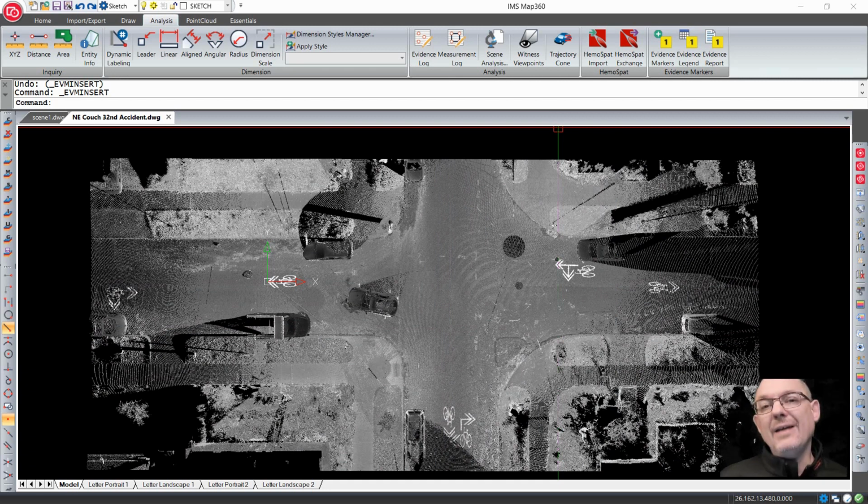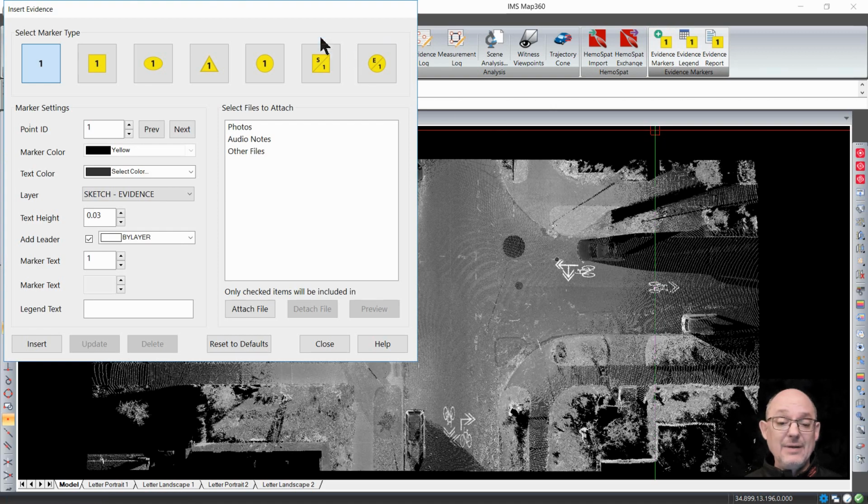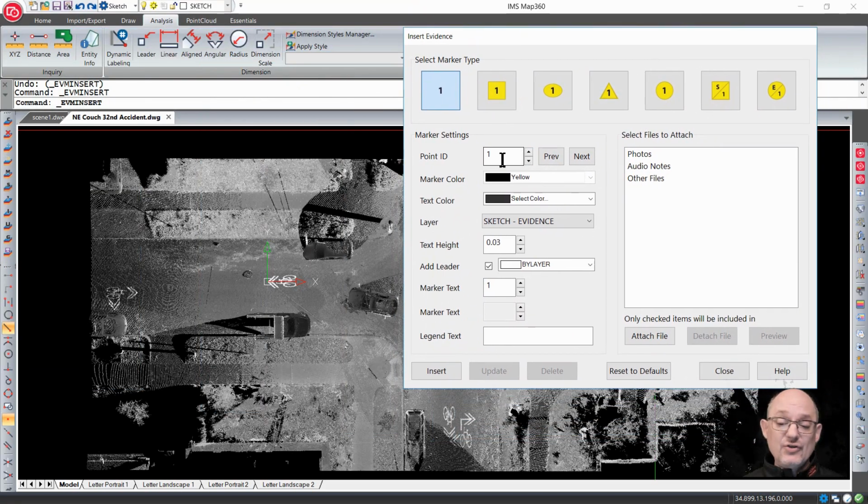So I deleted off that leader line, and I want to basically go through and say, hey, let me see a really quick way of putting a piece of evidence in and pushing out a PDF report. And this is a fast, great tool. So over on the analysis tab, you're going to find on the far right, evidence markers. We simply grab the evidence marker that we want, and we're going to start with 1.